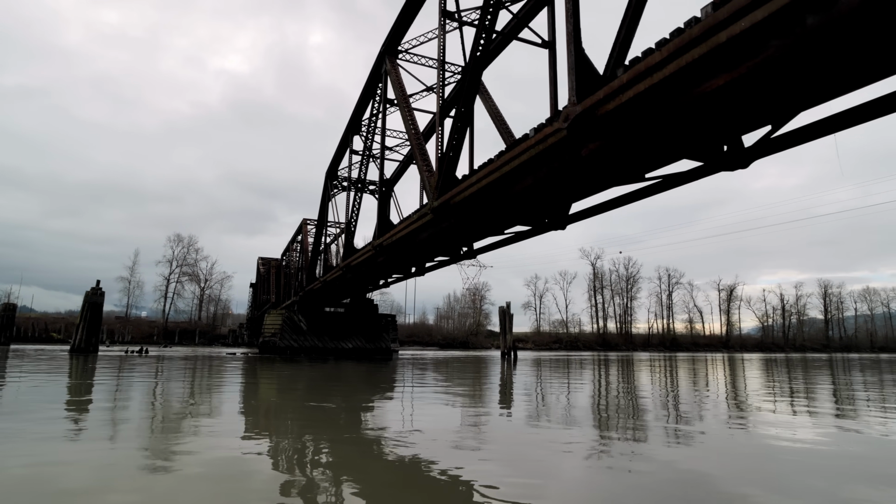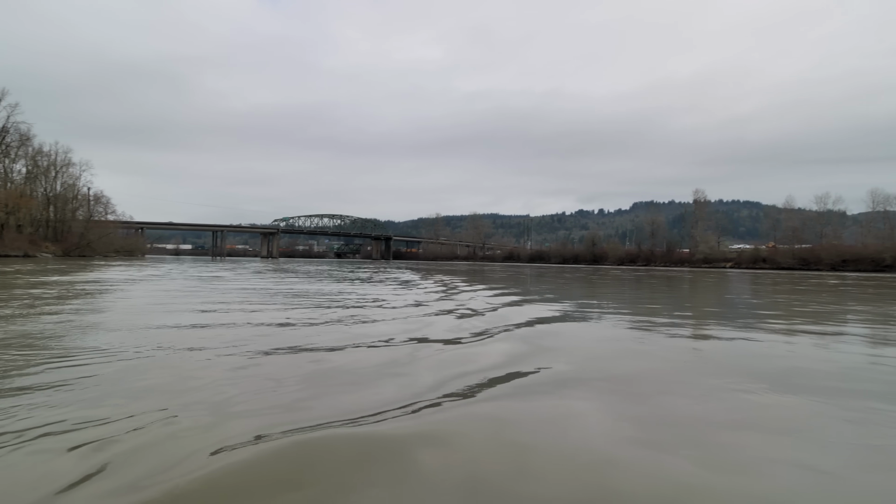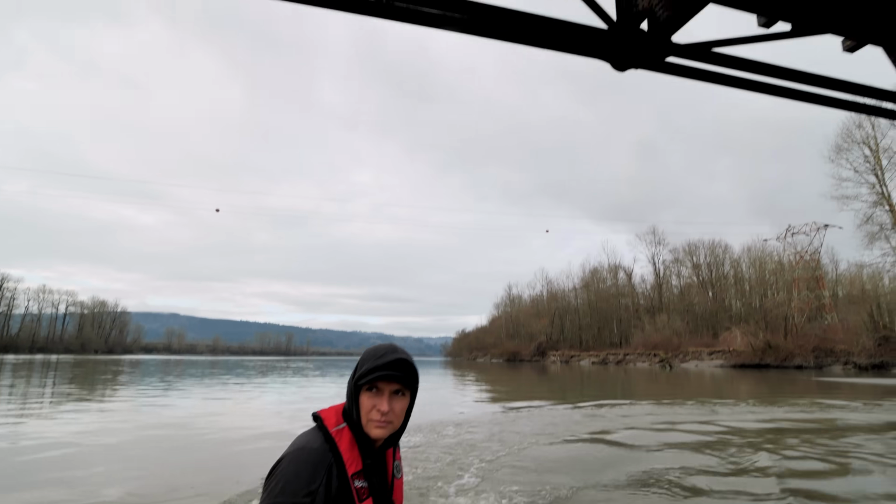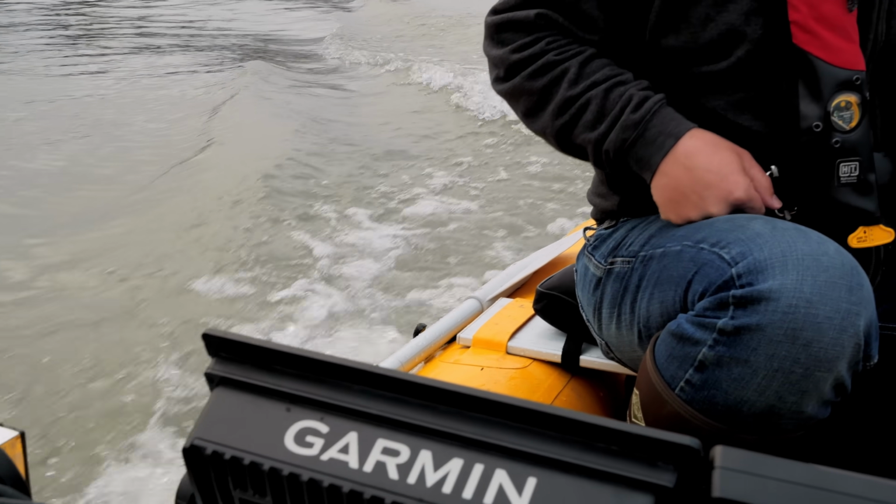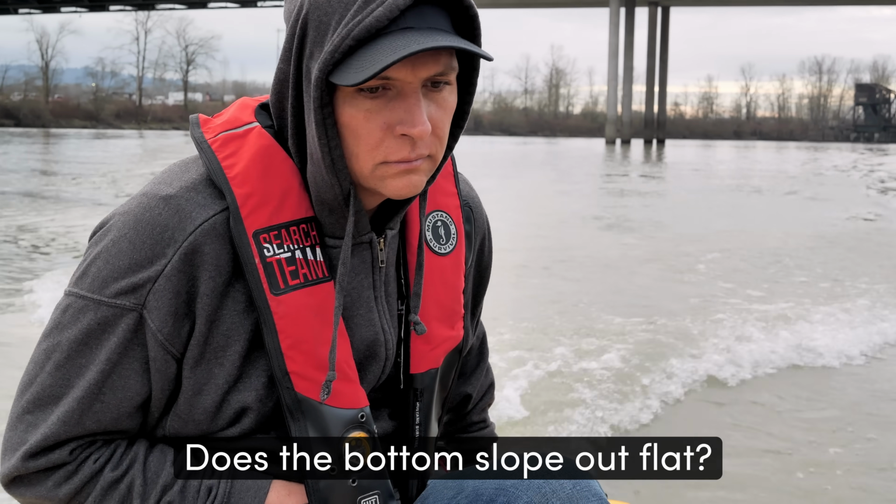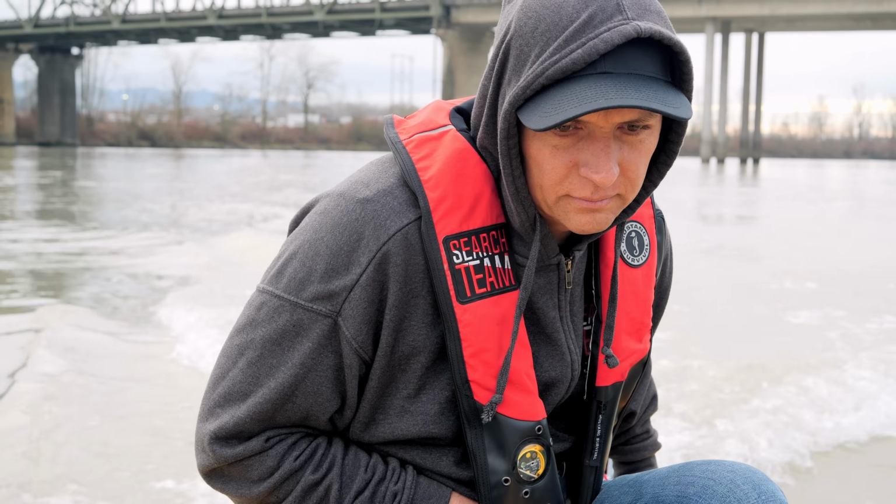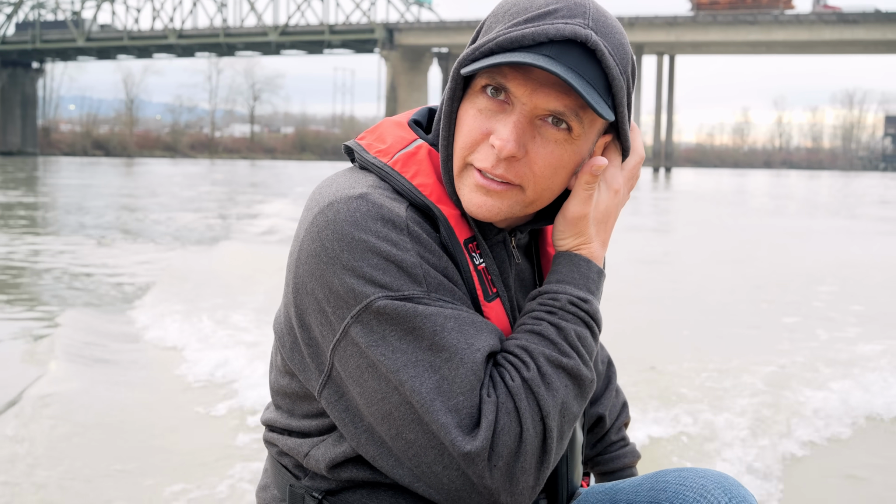All right, too shallow here. Let's head back up. Go out in the river a little bit further. That's only 5 feet deep right here. Does the bottom slope out flat? 6 feet. Yeah, 6.5 feet here. There's nothing out here. Wonder if it'll be deeper. And I wonder if it'll have a hole up at this other one, or if it's all going to be like this.